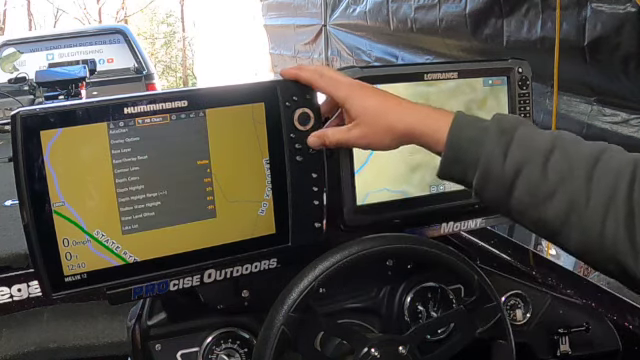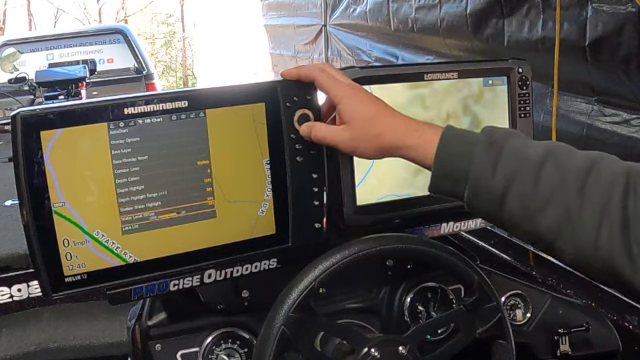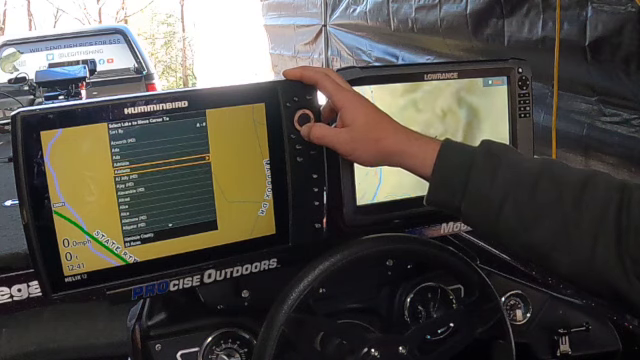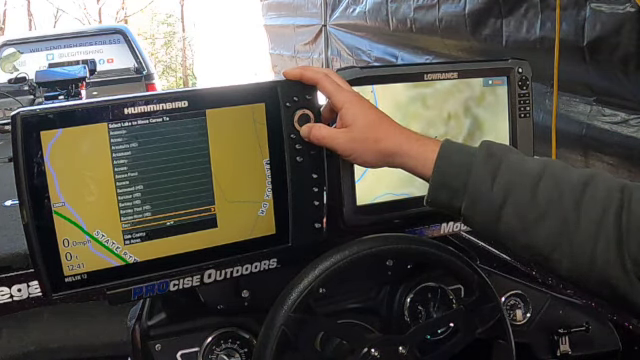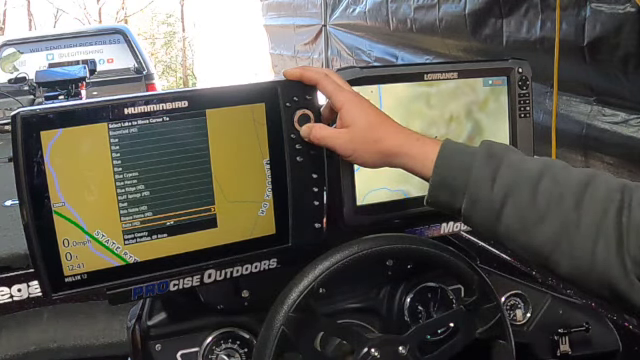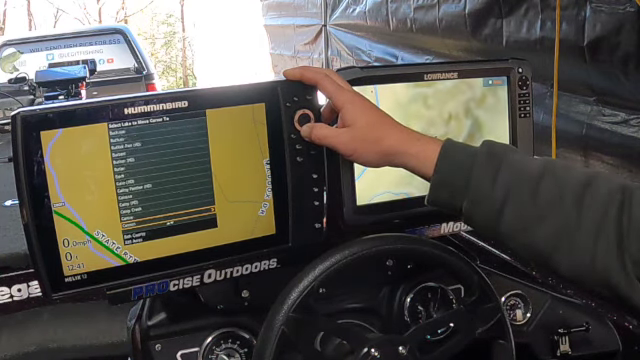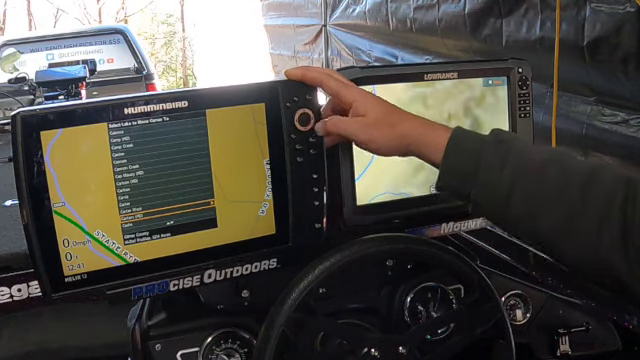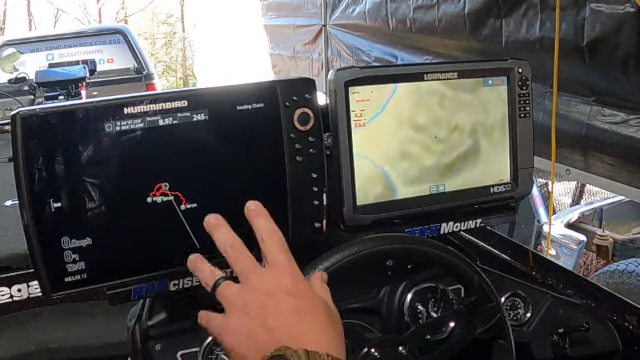Now it went to my current location, but I can come to this Humminbird, go down to lake list, and I can pick any lake that is loaded on the LakeMaster chip, and there's a bunch of them. We'll go back over here, we'll go to Carter's. And it'll pull that map back up.